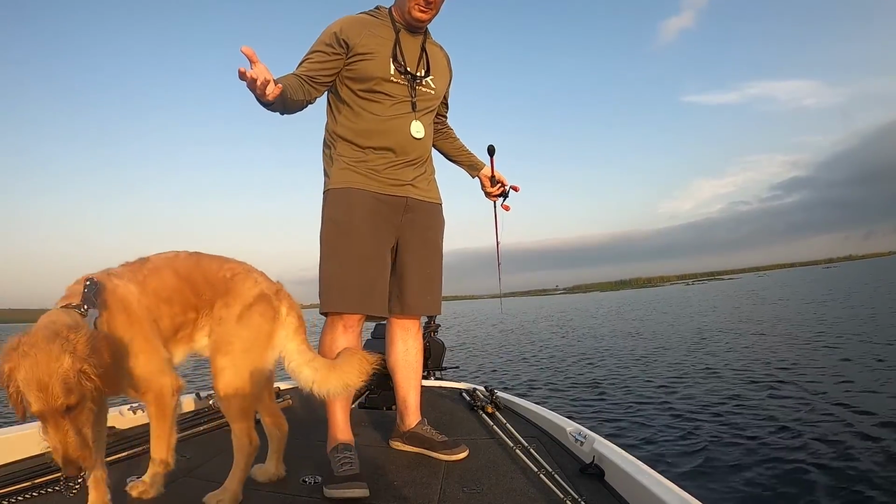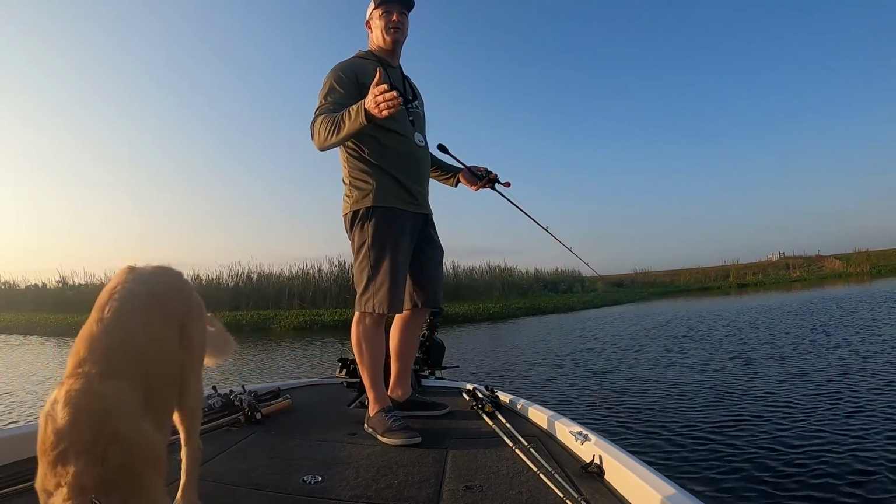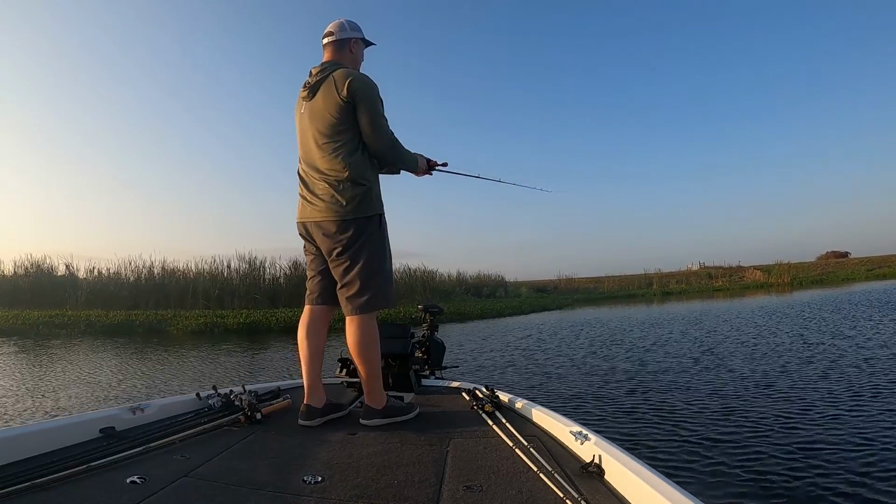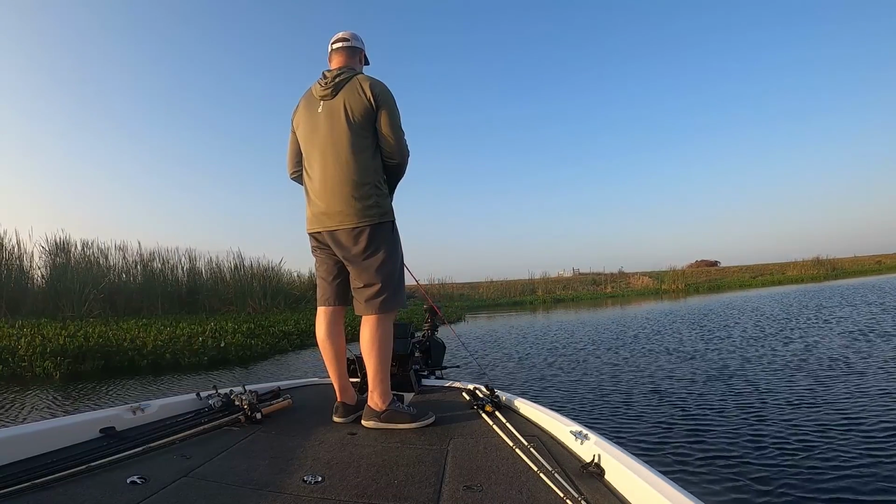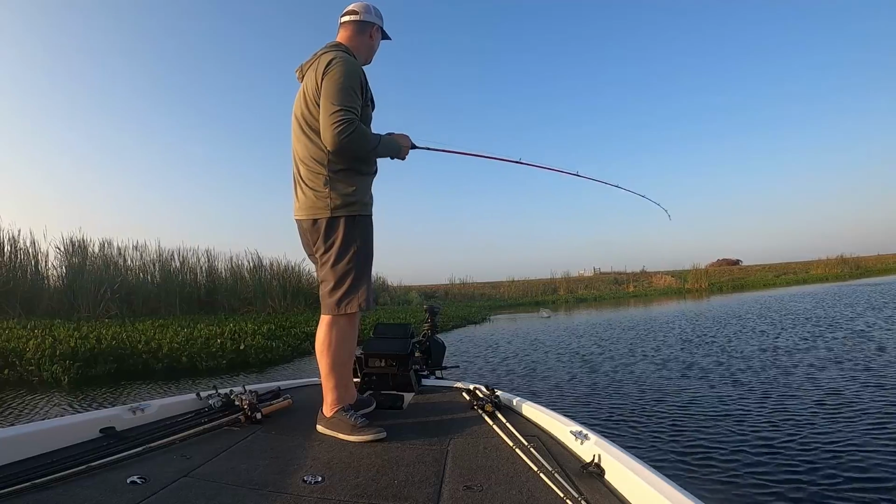Still got to get him in the boat. I'd say if I had the patience to drag a worm around here, I'd probably do pretty well. Maybe better than throwing the topwater, who knows? That was pretty cool.